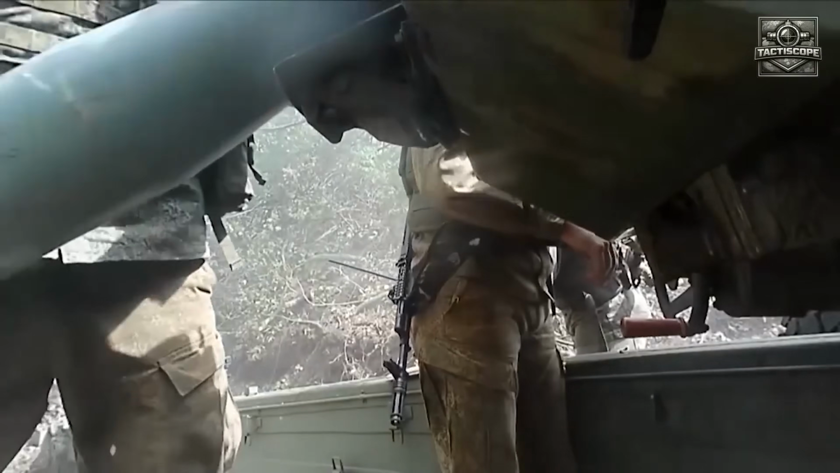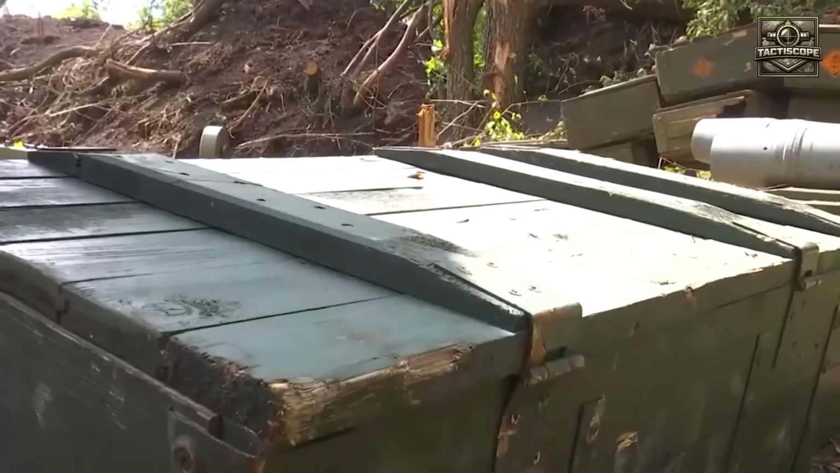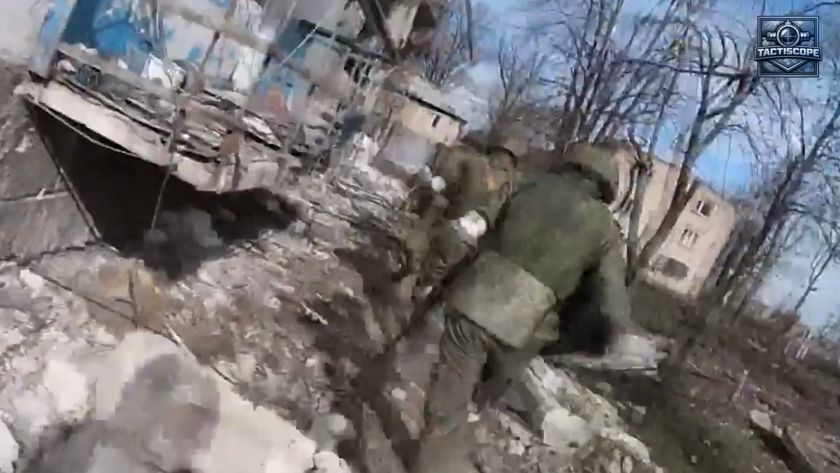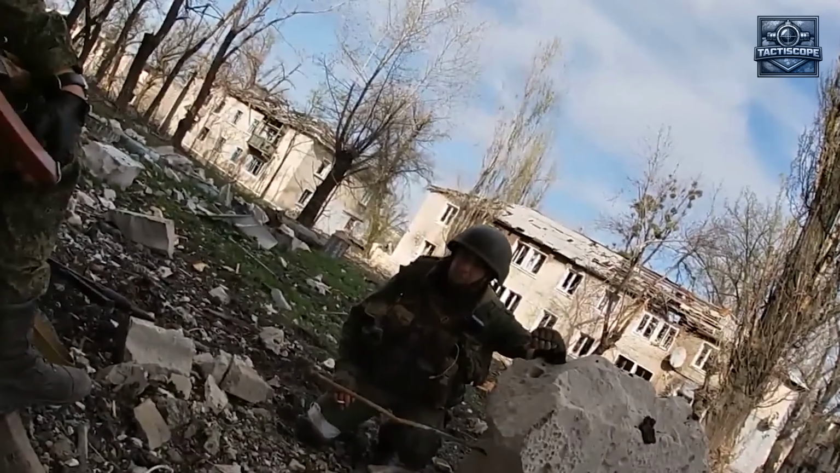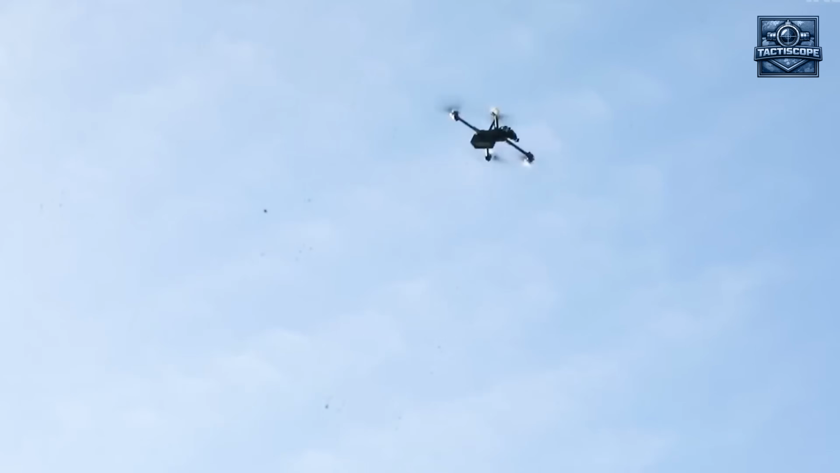The entire strike package, 4 Rarog-10s, a Mavic 3T, and a handful of 152mm shells, cost less than the quad bike it destroyed. Somewhere along the Bakhmut Chasiv Yar road, another Russian assault group is forming up in a staging area, checking equipment, preparing to push west under darkness. They are looking at the same road. The Mavic is already airborne.